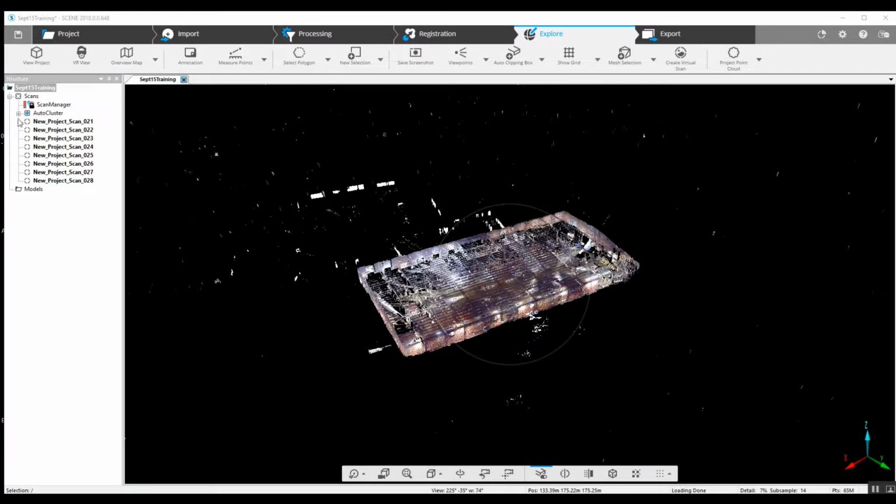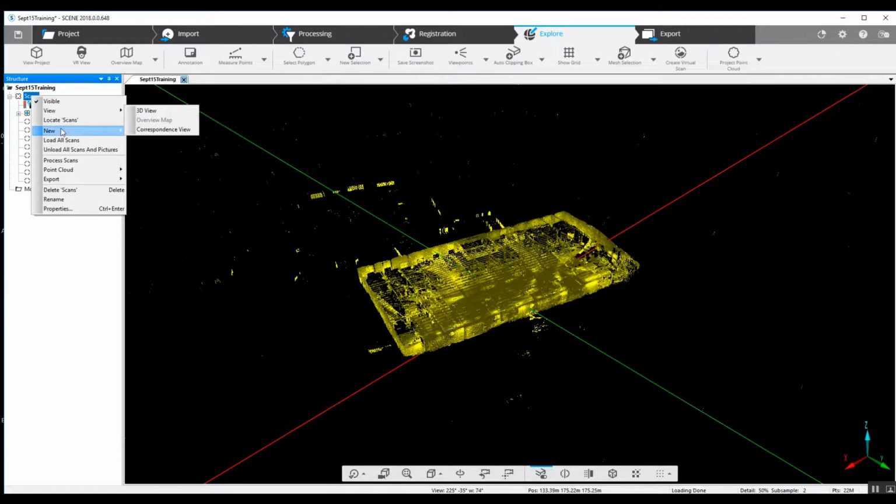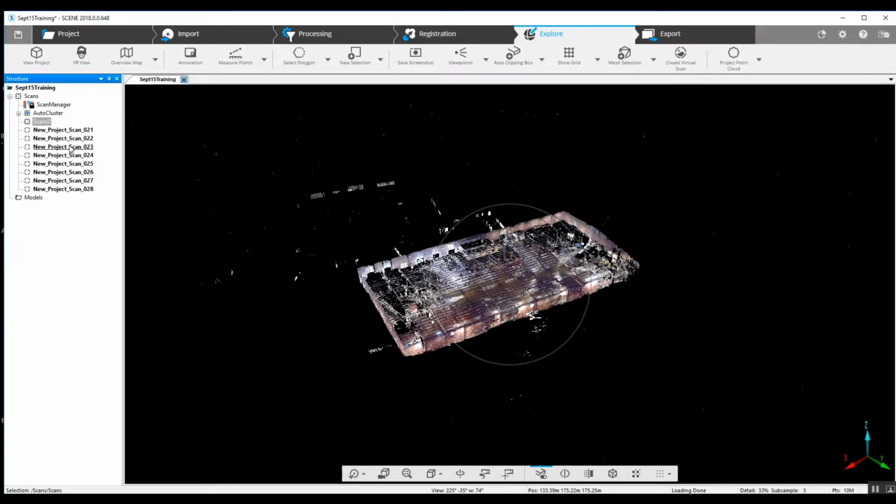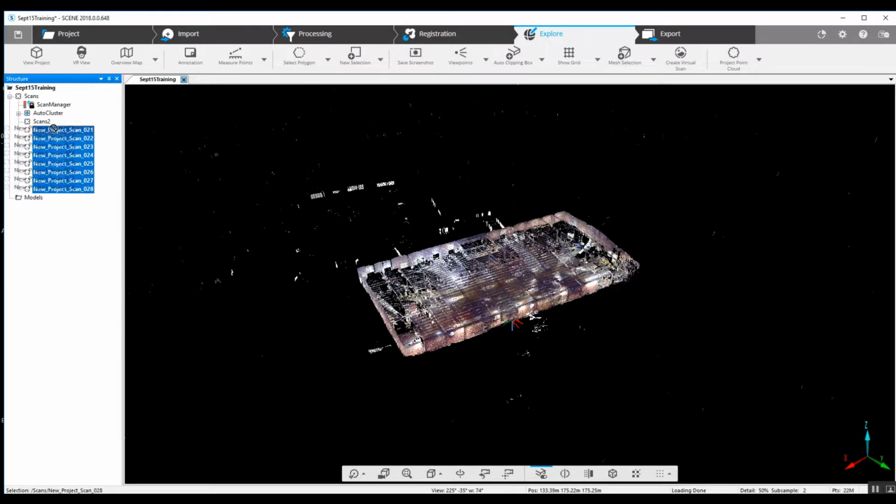It's a good idea to create that cluster, because this way you can maintain your registration from previously. You can create a second cluster just by right-clicking on the main scans folder and going to New Cluster. We'll just call that Scans 2. Then we'll take the new scan files that we just imported with a drag and drop and put them in the second cluster.